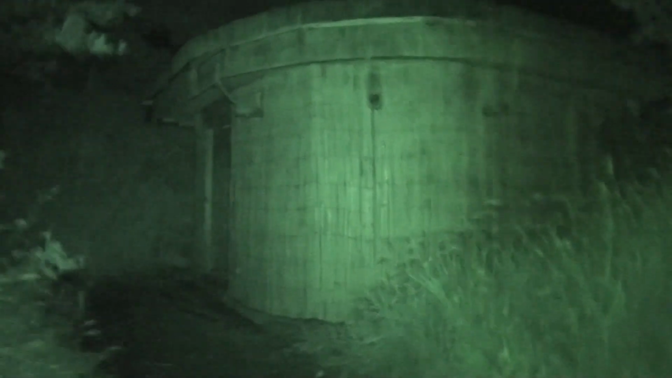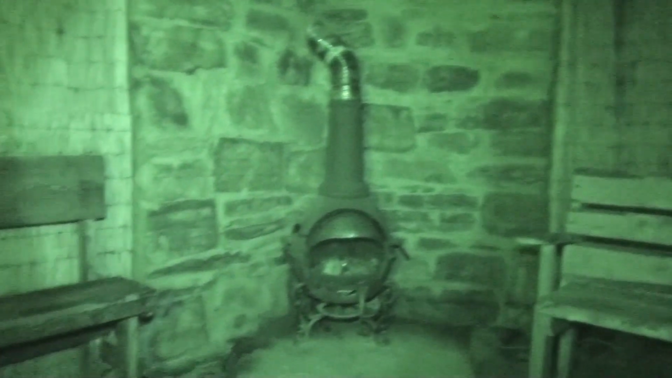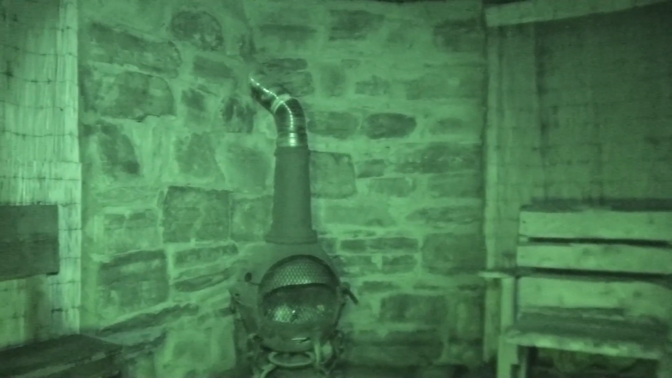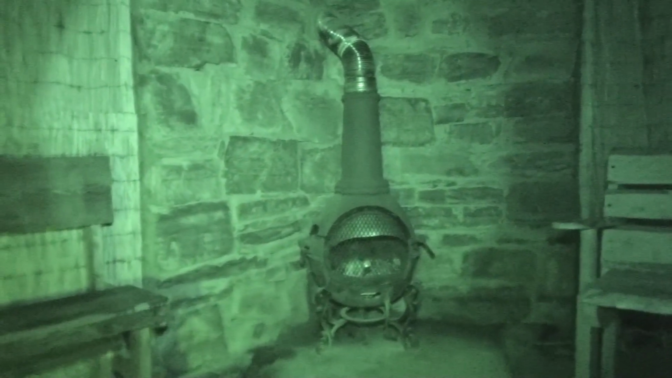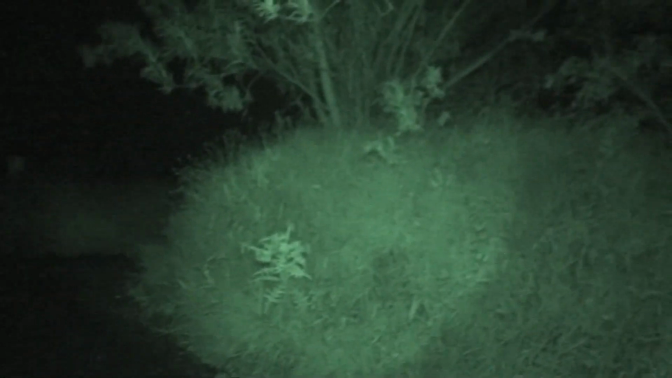Another one of these houses. Another little fire there that can be put on in the winter time. You can sit here, you know. Or close the door. Keep animals out.